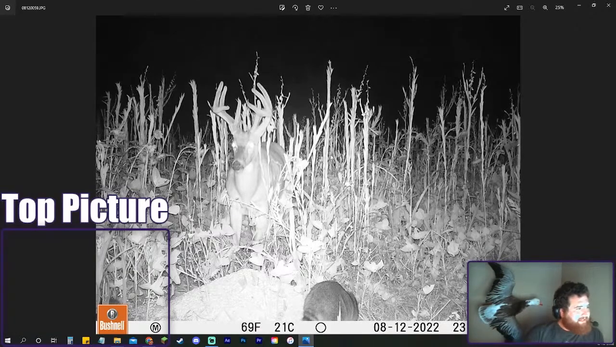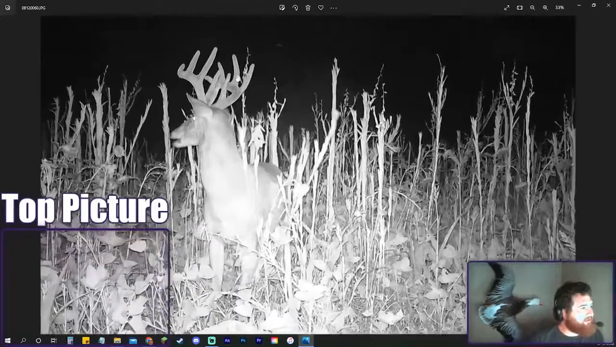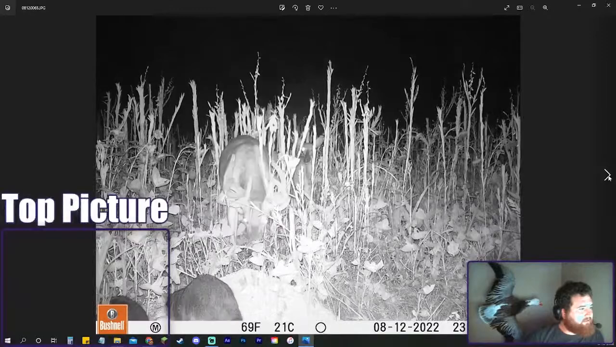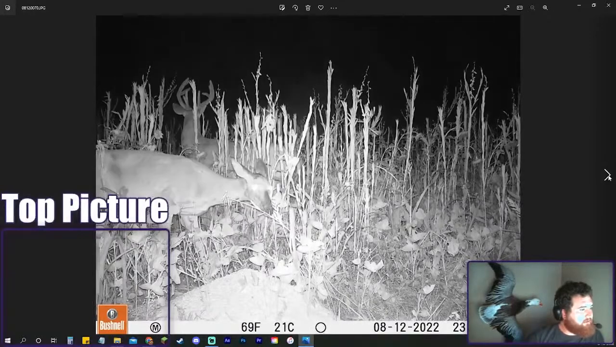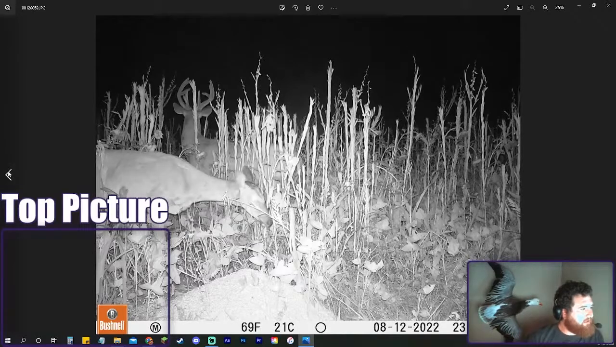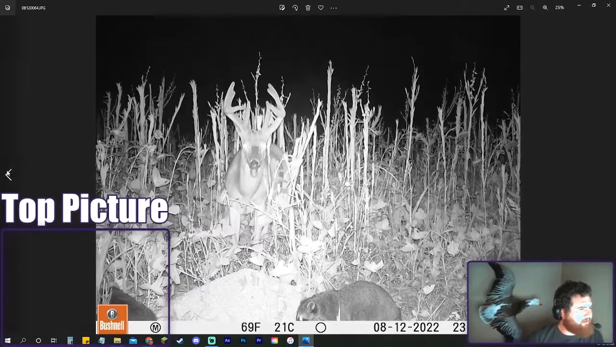Big brows, looks like a 9. Nope, sorry, 10 on that side. So yeah, sorry, I was right. Mainframe 9 with the split brow. At first glance, I do believe I know this deer from past years. Yeah, for sure, I definitely know what deer this is. If I remember correctly, it was like 3 or 4 last year.